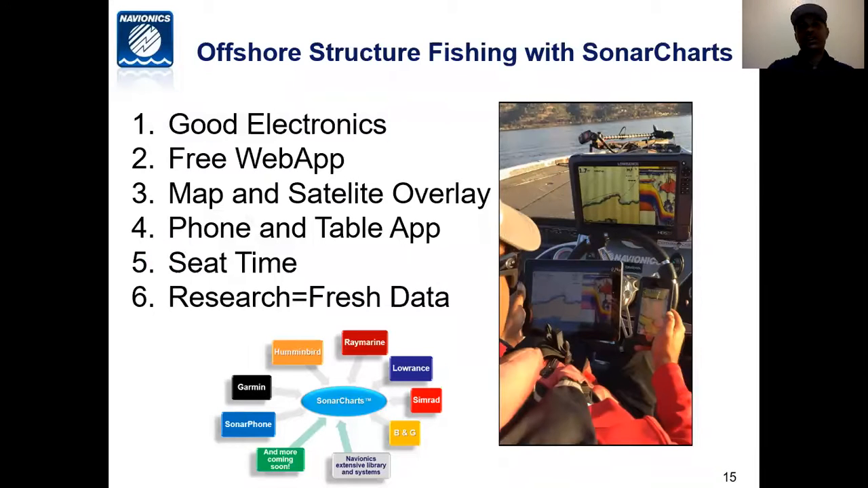So the key to offshore structure fishing first is good electronics. You've got to have good electronics. I don't care what brand you use, whether it be a Lowrance, Humminbird. In 2017, most of these electronics, particularly if you use a name brand, Humminbird, Lowrance, Garmin, Raymarine, they're all fairly close to one another, which means that it becomes the mapping software that you're using that allows you to find those key high percentage spots.